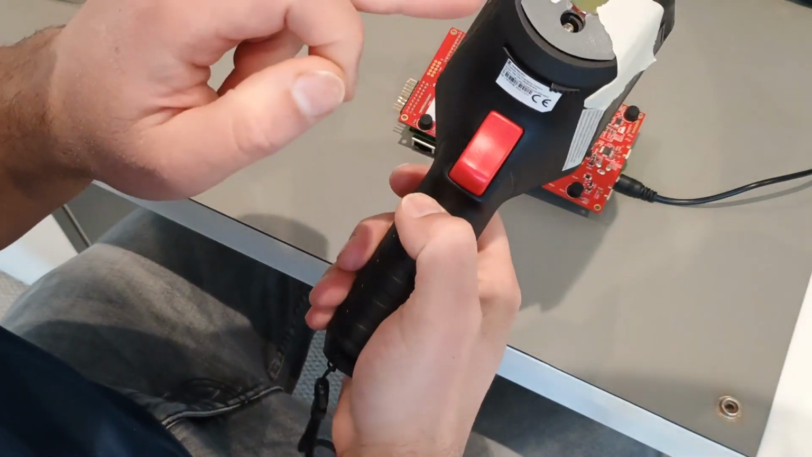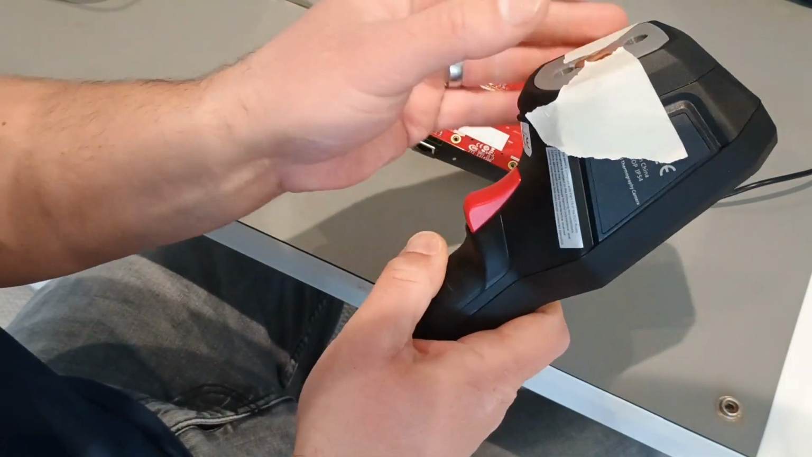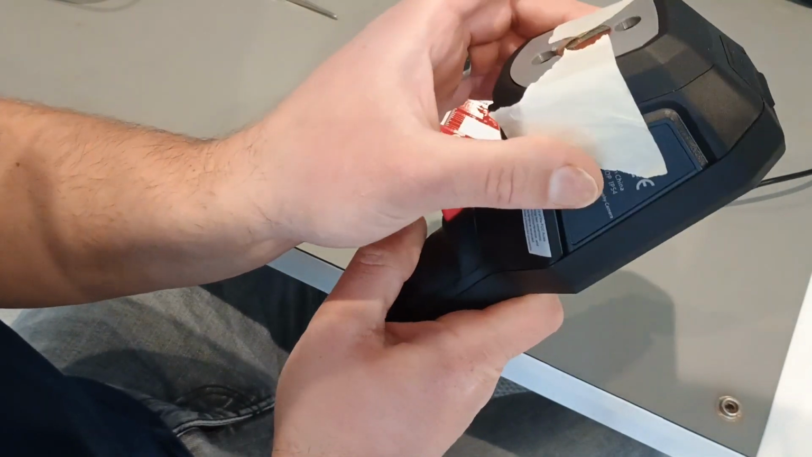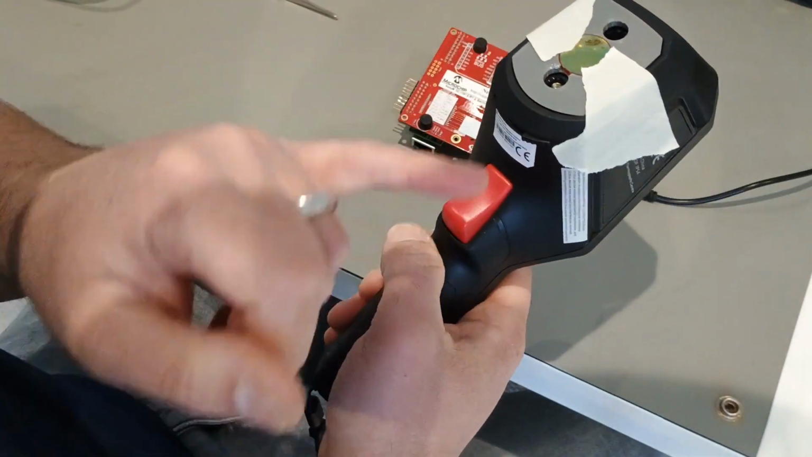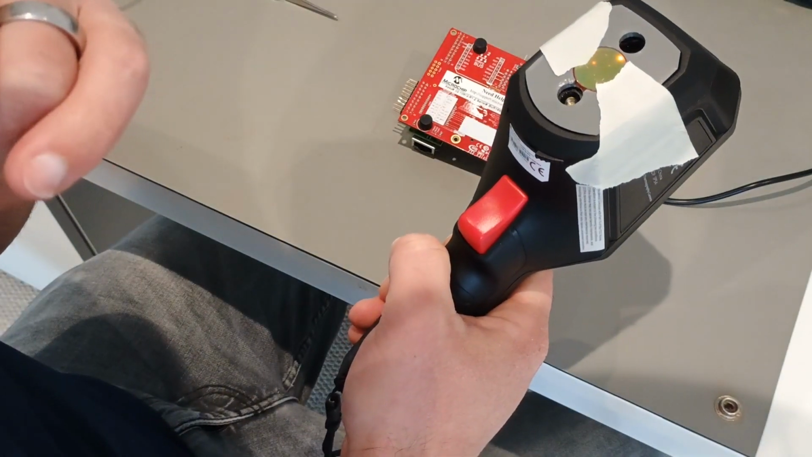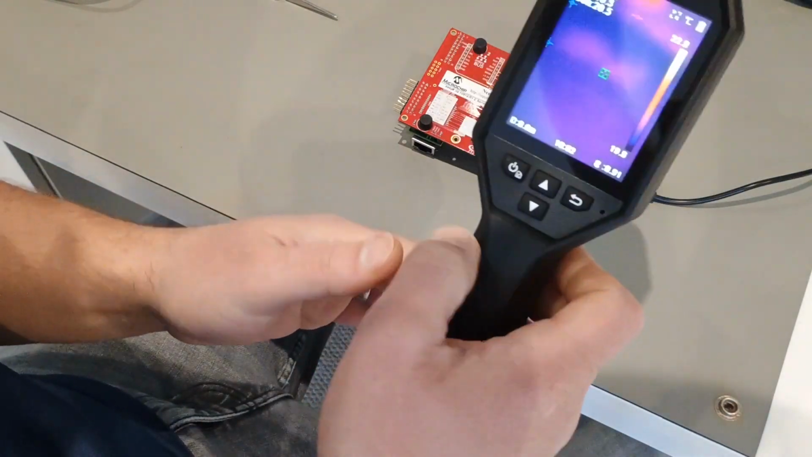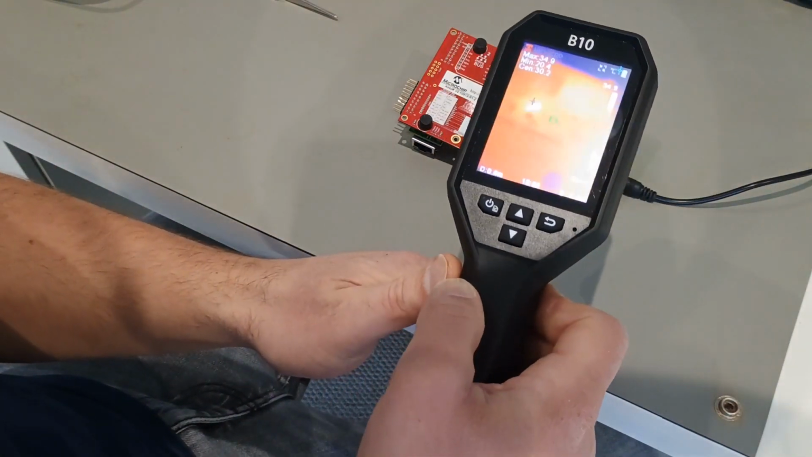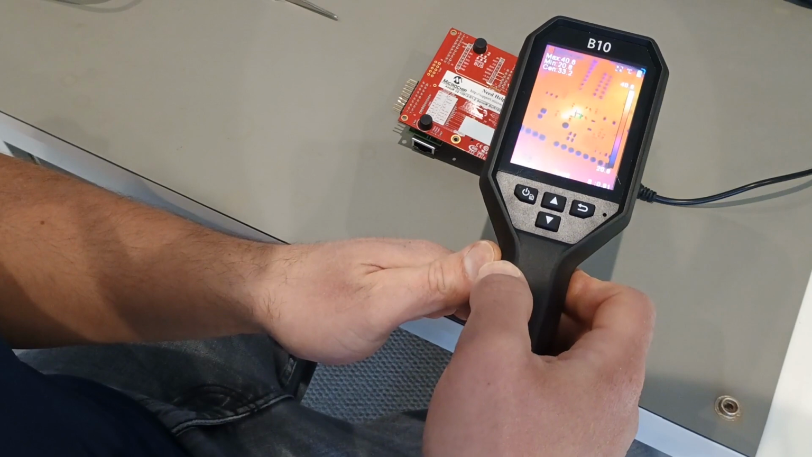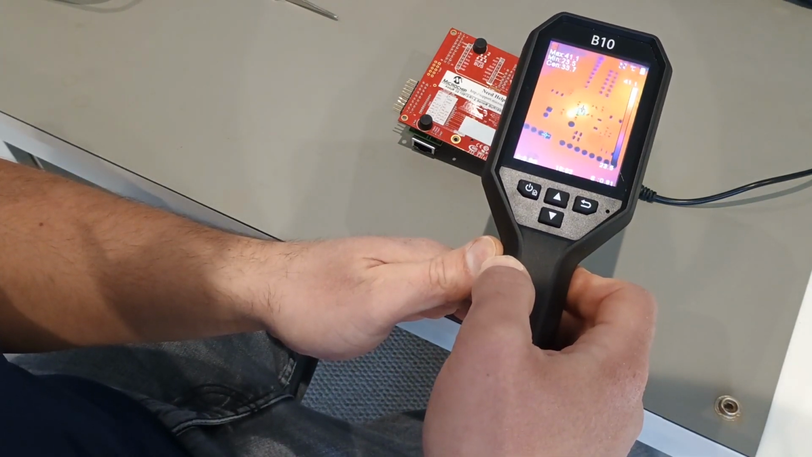I've now taken my zinc selenide lens, fitted it to the 3D printed mount. I've just crudely taped it here just to stop it falling out. One thing you do have to be careful about with these lenses is they do scratch easily. So bear that in mind when you're looking at things. So if we take the camera now and look at the board, you can see we get a much better image.